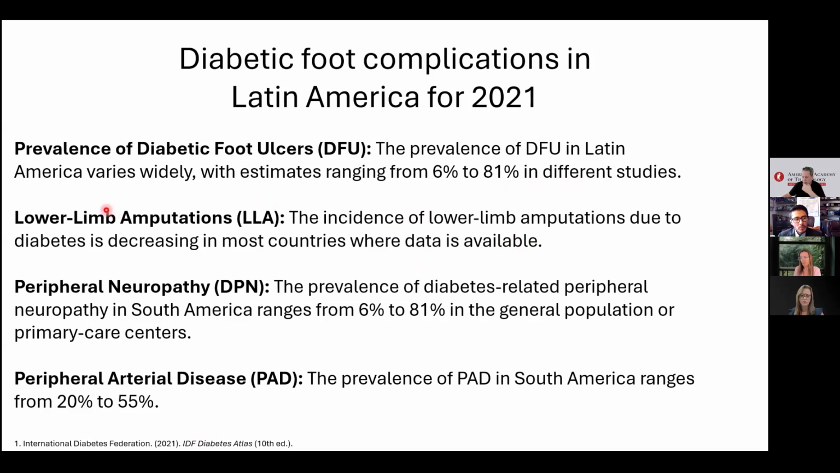This is most often caused by peripheral neuropathy, whose prevalence in South America ranges from 6 to 81% in the general population with diabetes, and arterial disease still has a prevalence between 20 and 55%. This also leads to the hypothesis that approximately half of the population with diabetes will develop peripheral arterial disease.